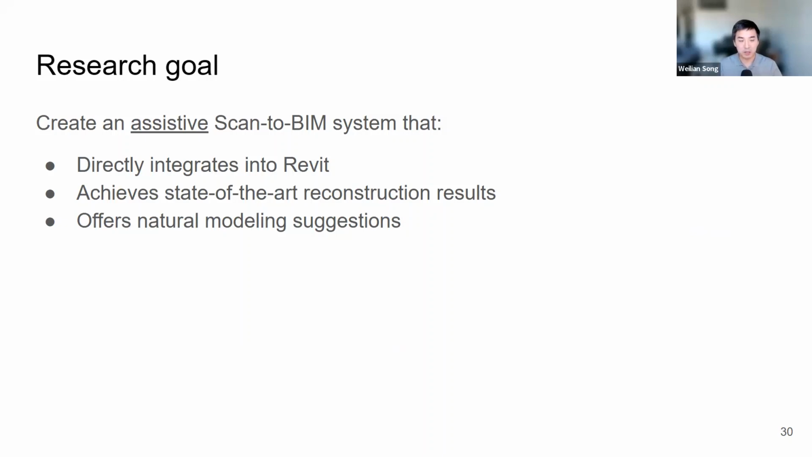So our research goal is to create an assistive scan-to-BIM system, not necessarily fully automatic, but assistive, that can directly integrate with Revit, so that it minimizes the friction of jumping in and out of different software packages. We do want to achieve state-of-the-art reconstruction results for walls.